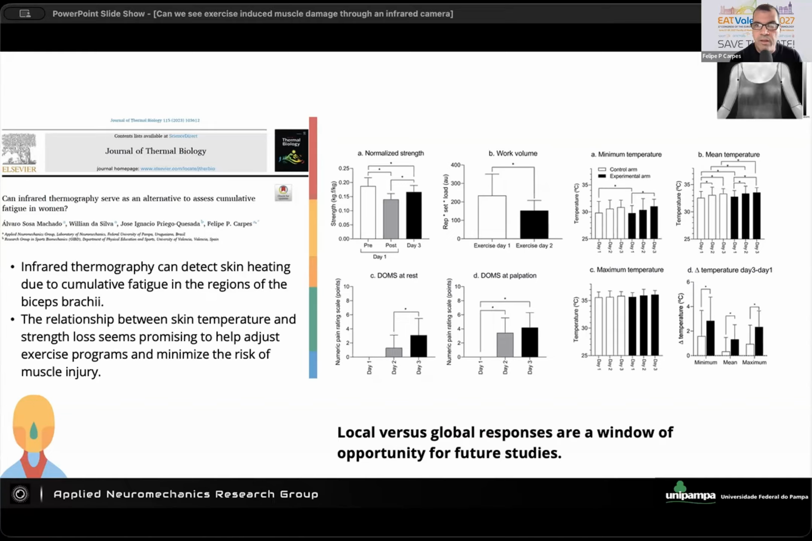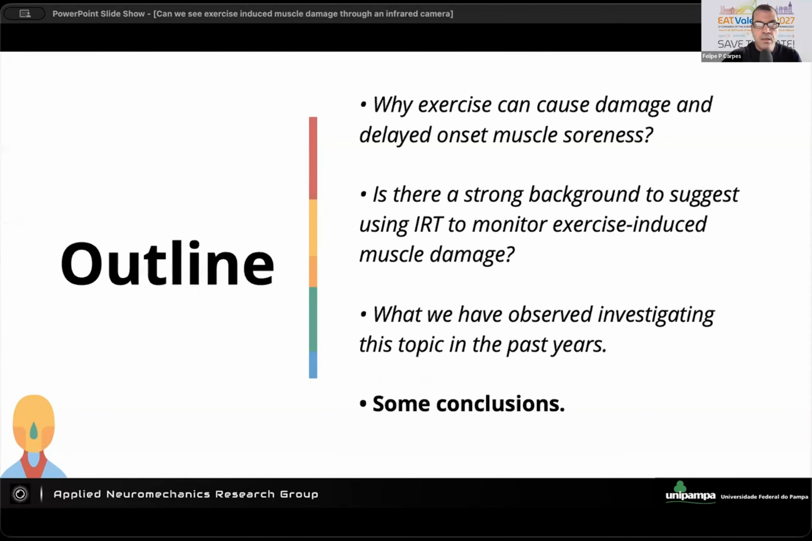But when you have a larger muscle, sometimes that relation is not that clear, but maybe we have something still open here, in the way that we analyze and the variables that we consider when doing these investigations, as Barlow just showed us.